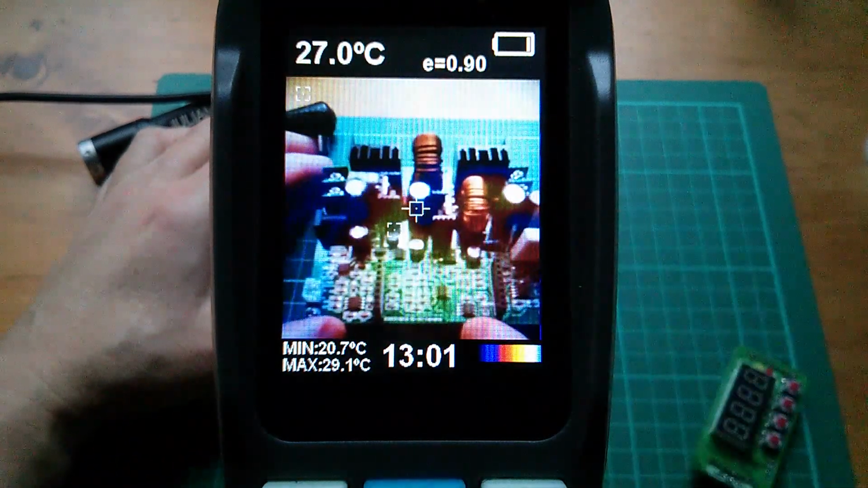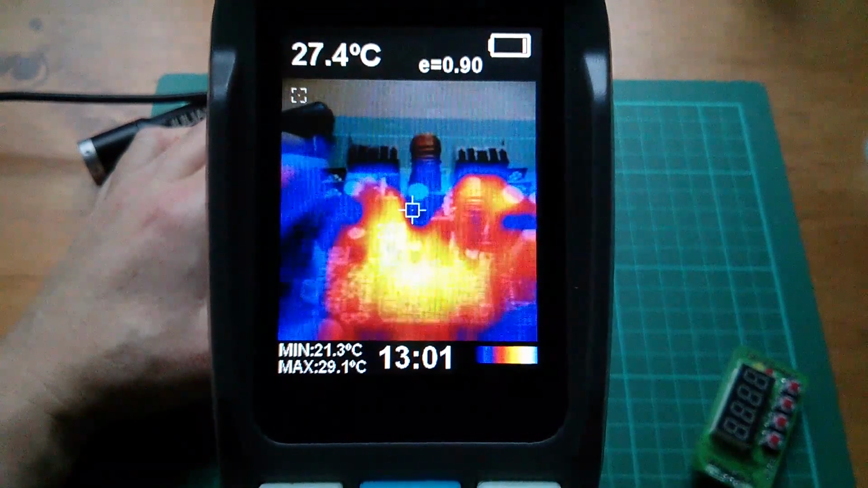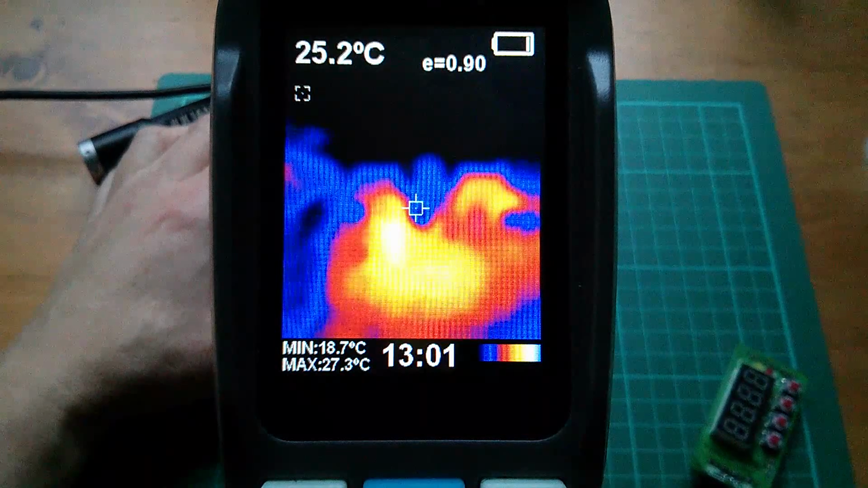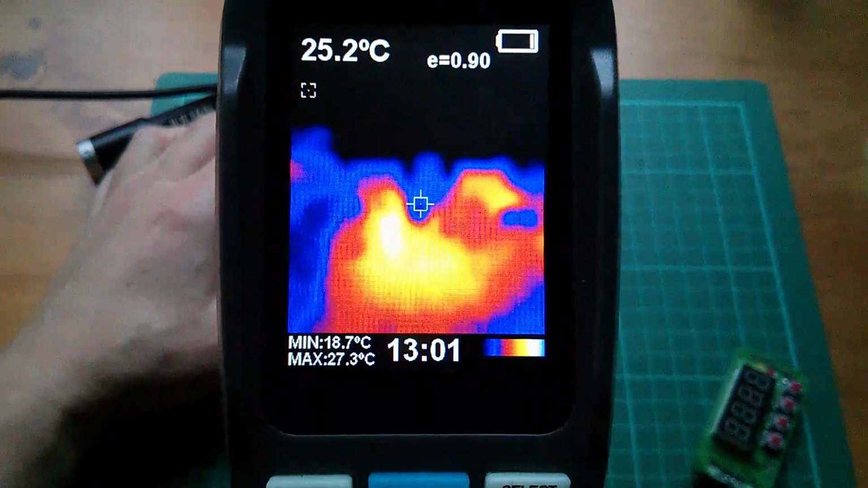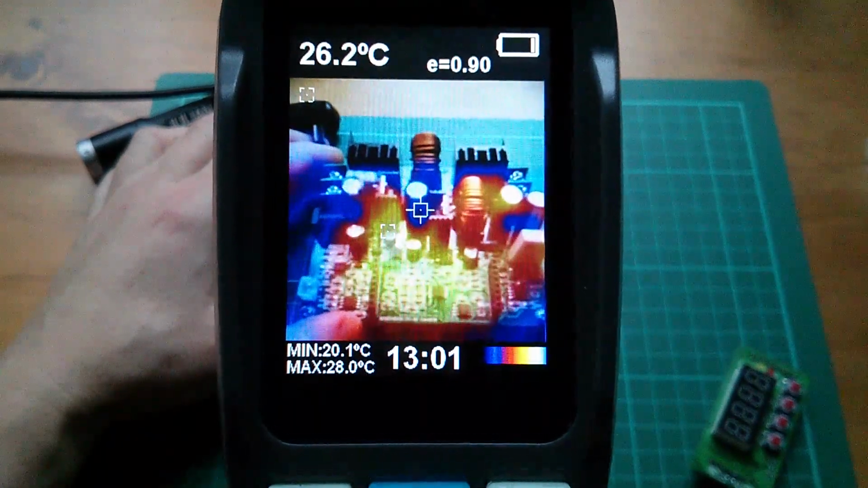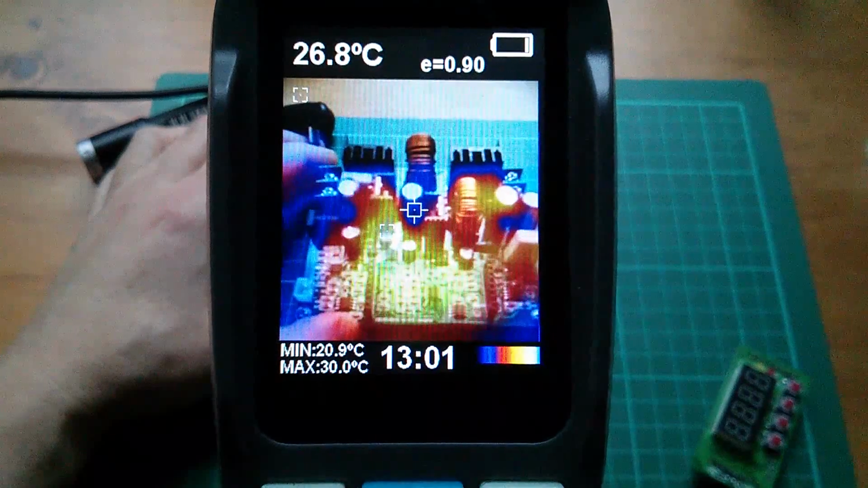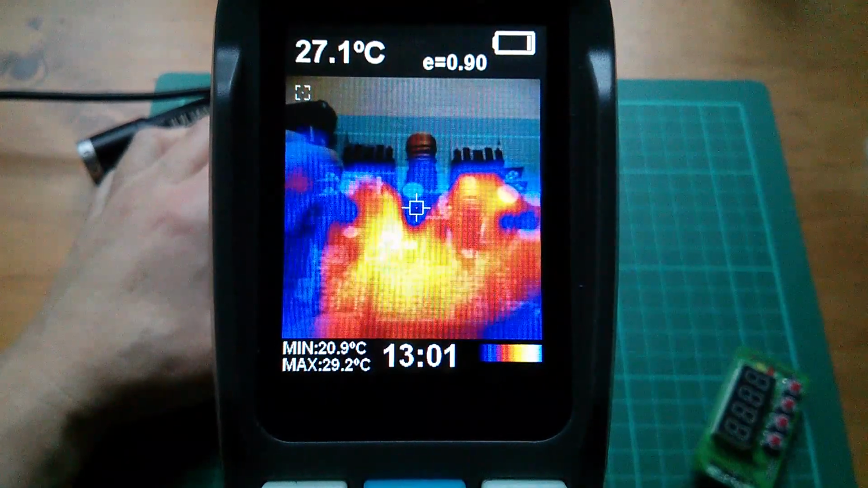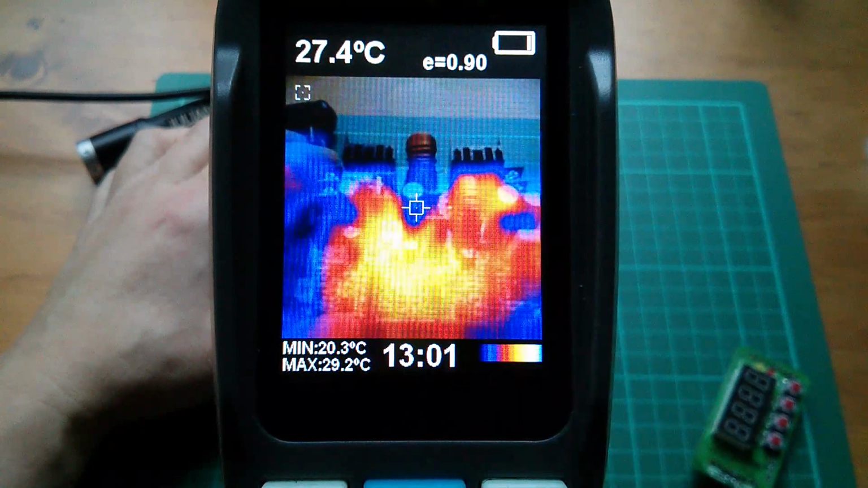Of course, it's all cooling down now, but yeah, there is some warmth there. Min and max 18 to 27. Let's come back to live image. There's just some general warmth on the board area around here.